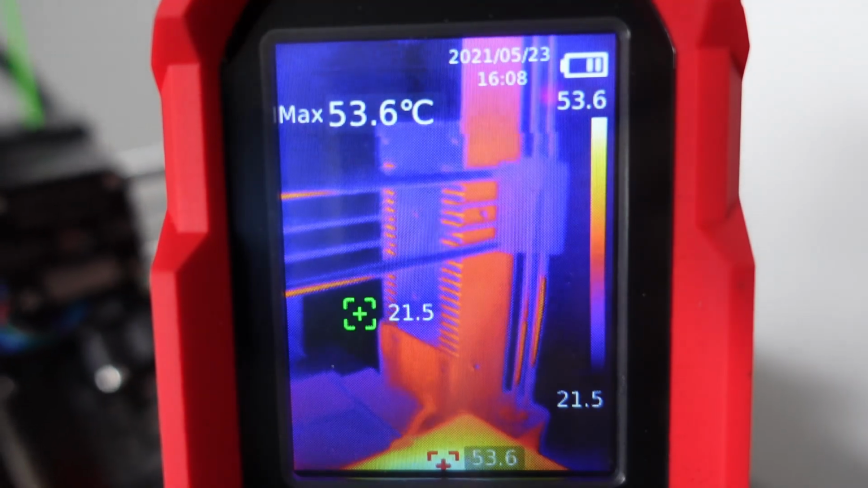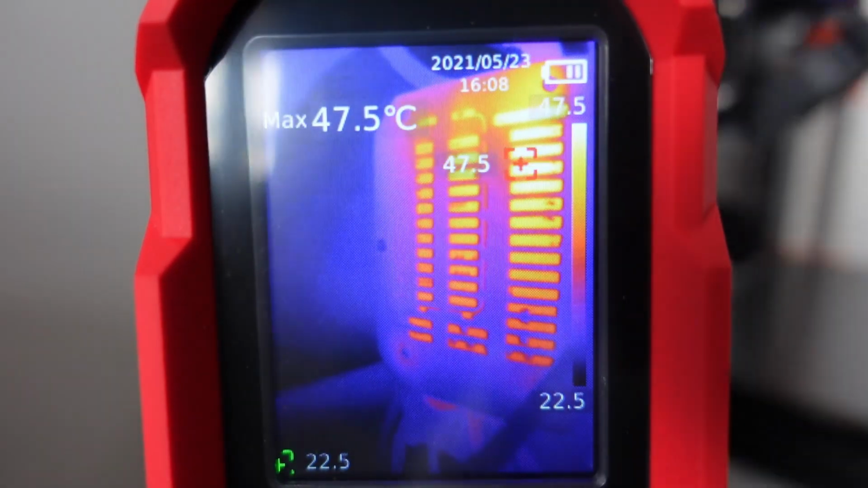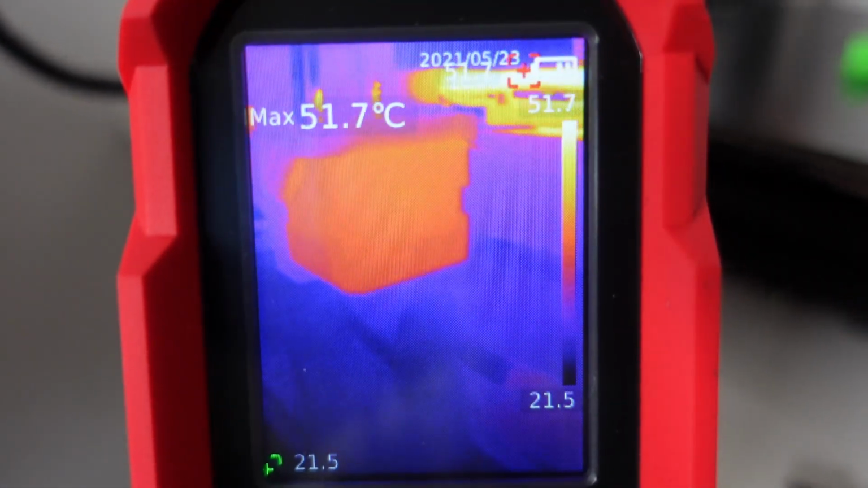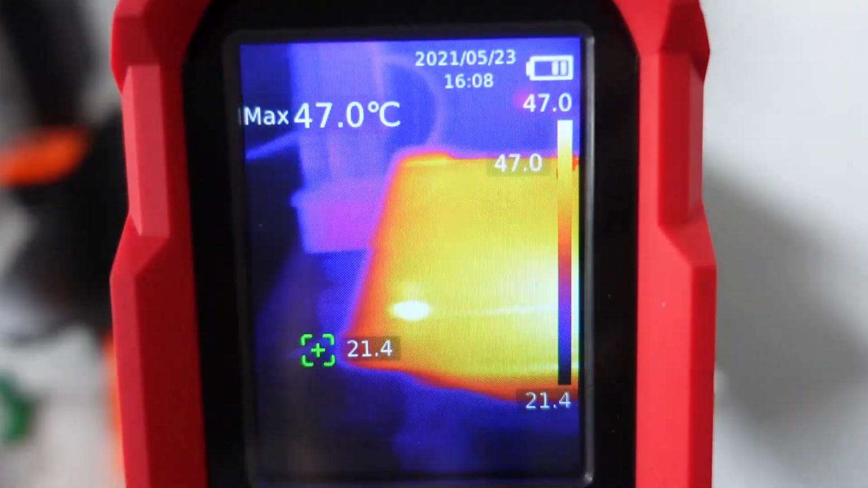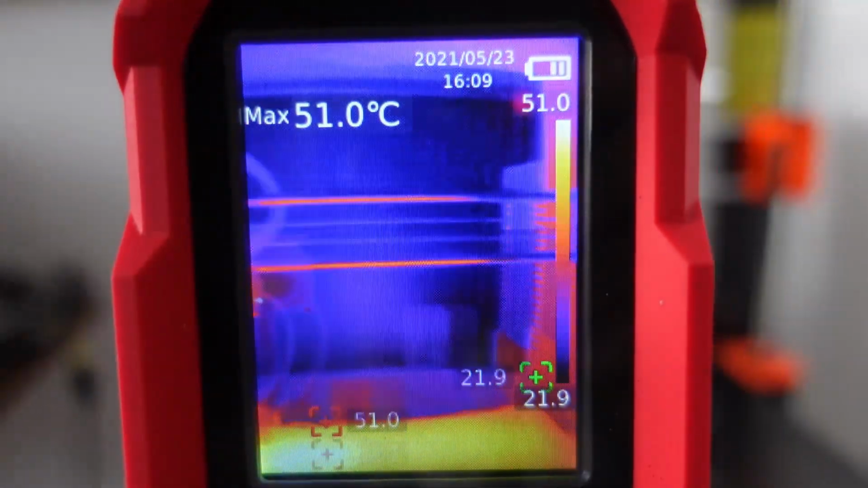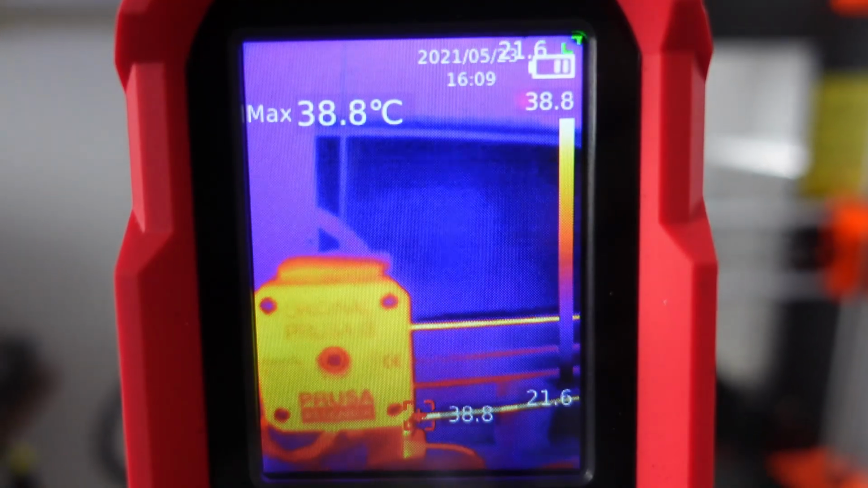This is the power supply, and again the main board. Stepper motor for x-axis, for z-axis, the other z-axis. This gets more heat because there is the power supply, and this is the direct drive stepper motor. This one is always the hottest, I noticed.